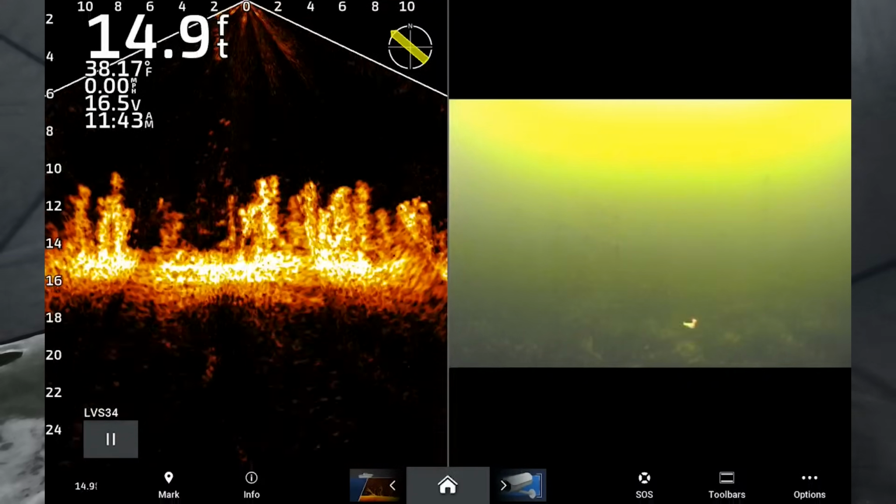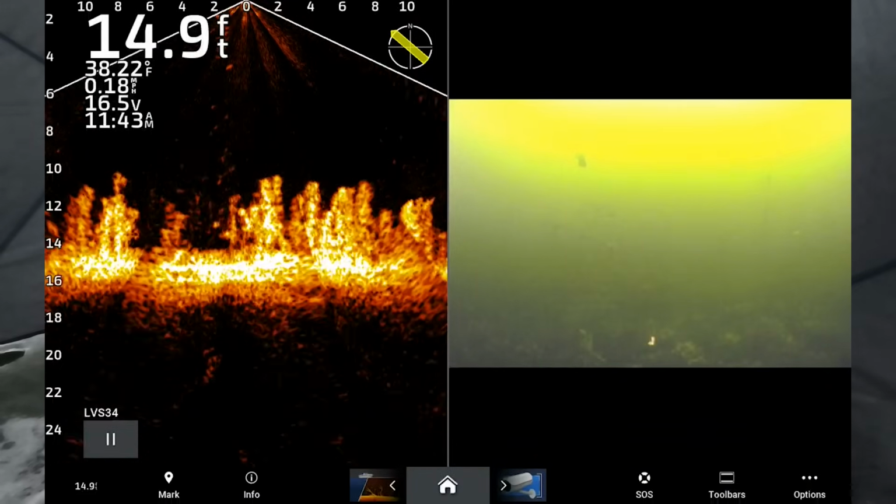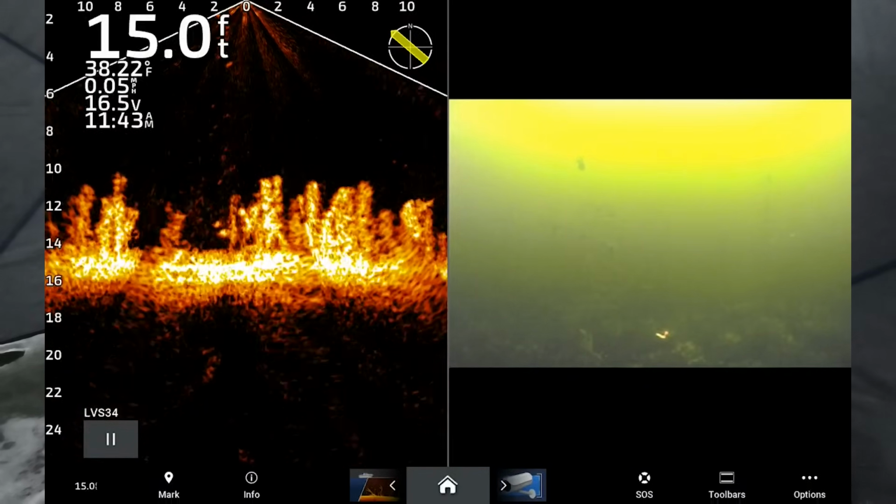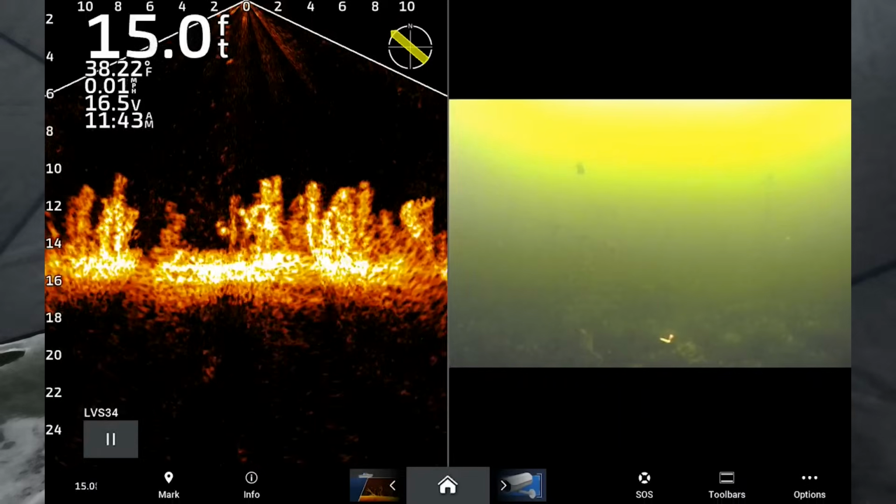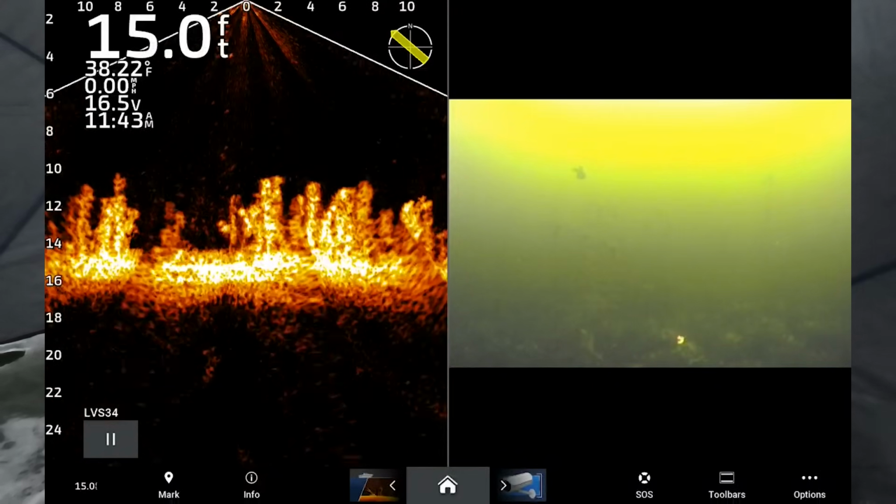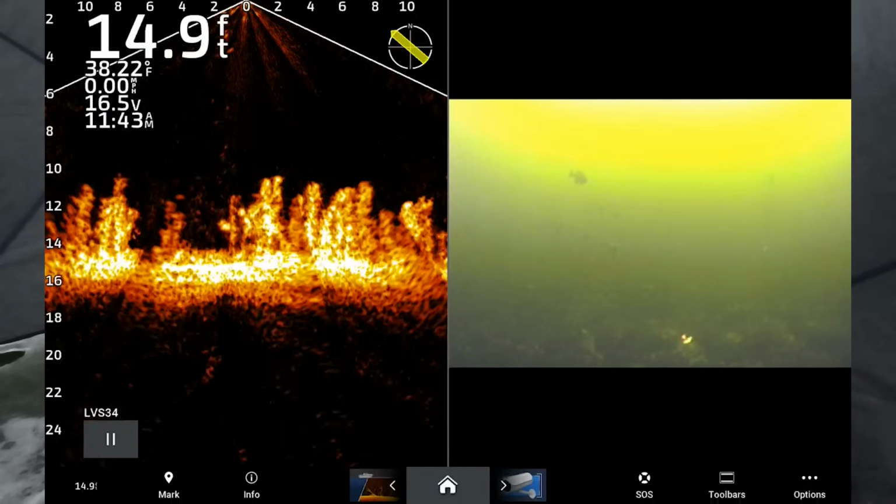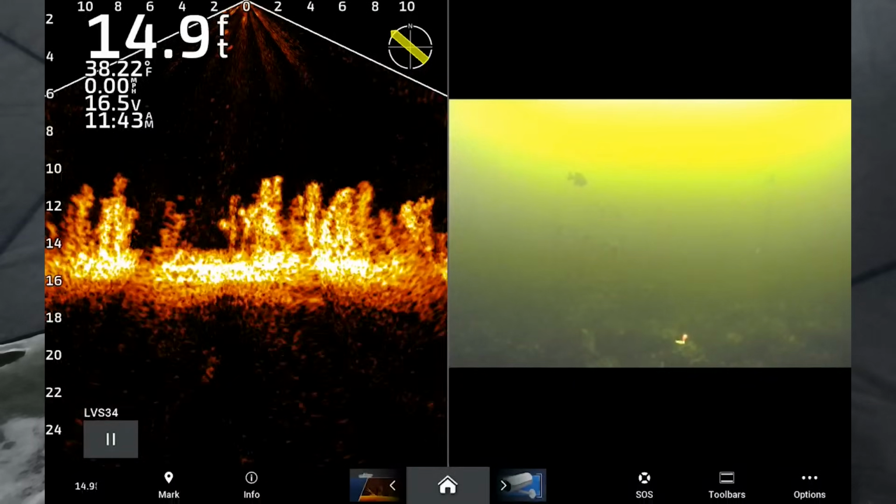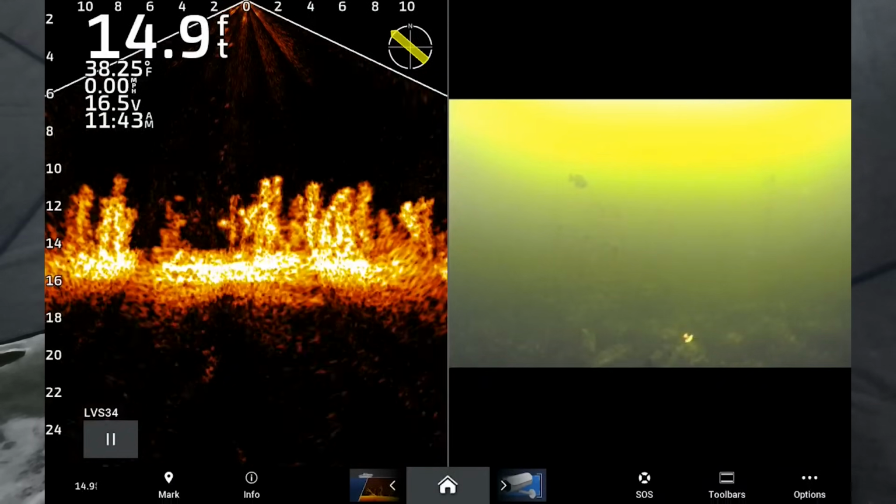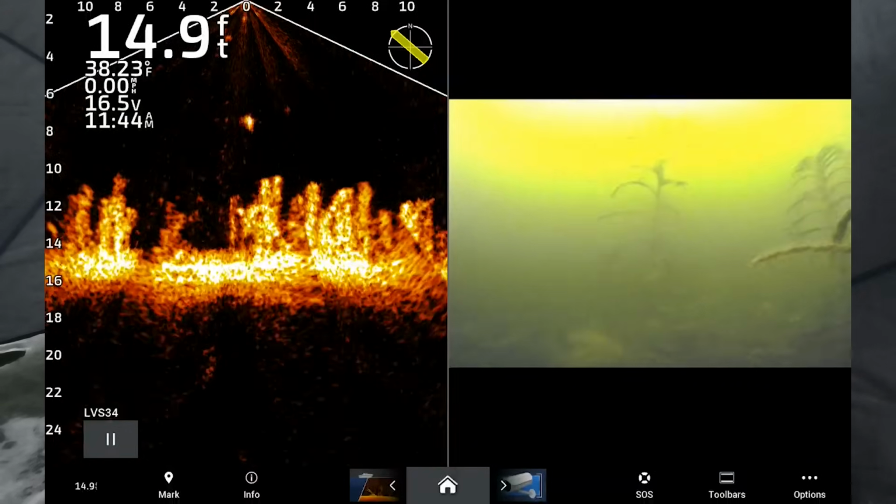Looks like we got another one coming up off to the left side there. See, there's another fish down there on Livescope. We can see just below the jig. Here he's coming up. And you can actually see the relative distance too of how far away the fish is from the jig. Right now I would think he should be eating it, but I don't even see this fish on camera yet. Oh, there it is. Yep. Boop. Got him. We're on.